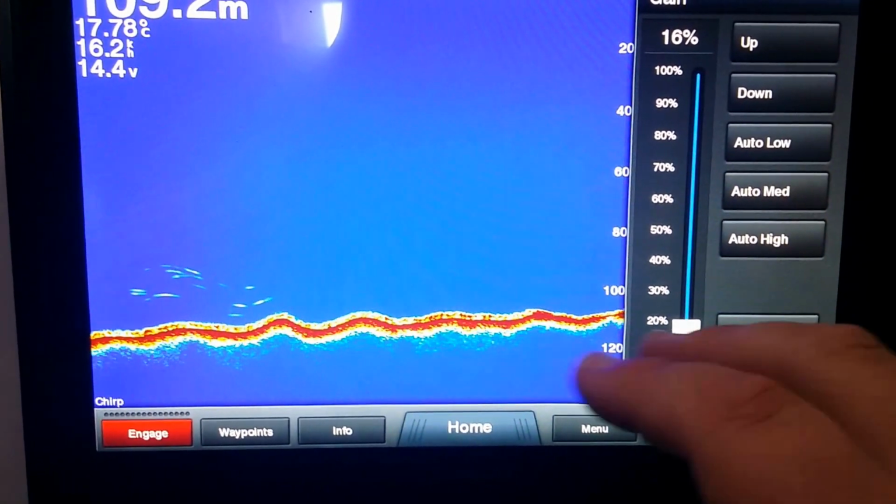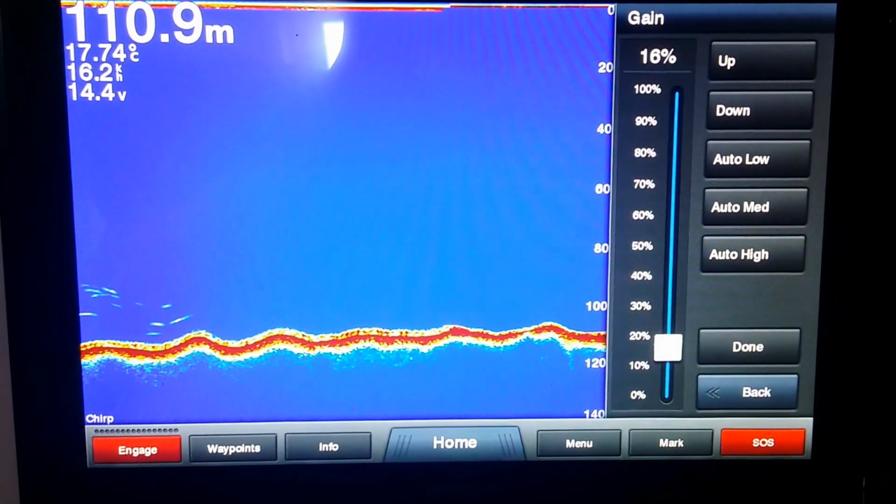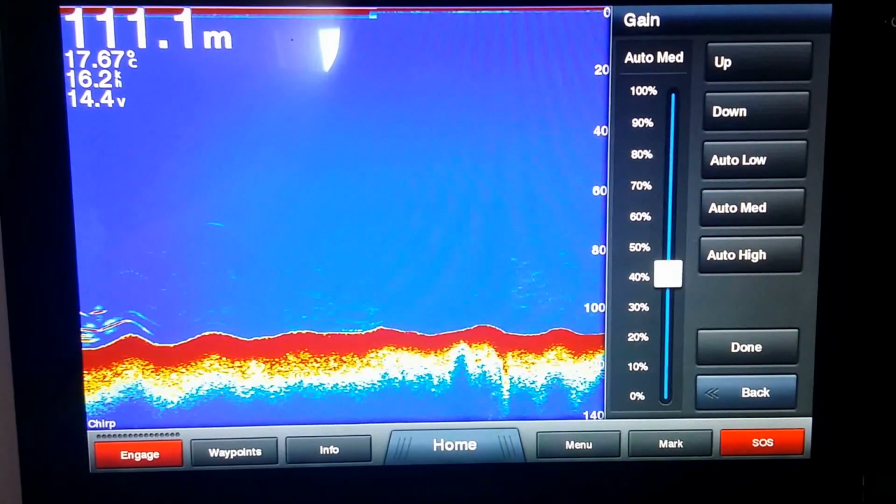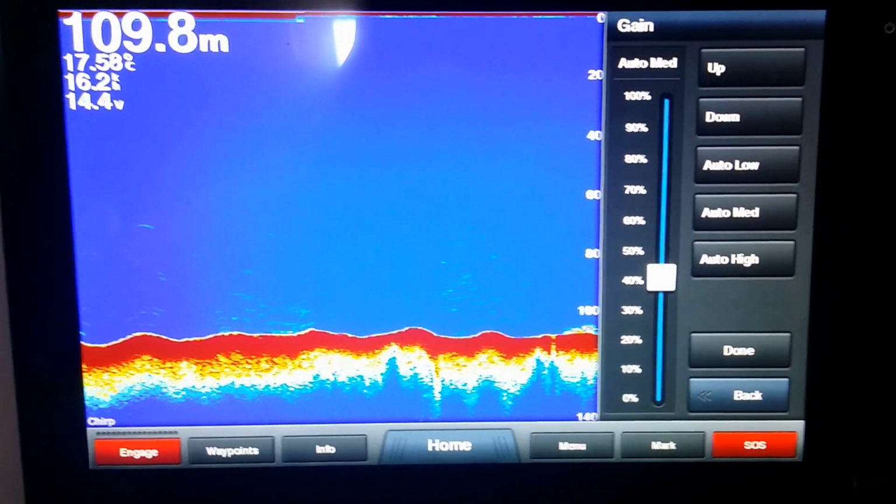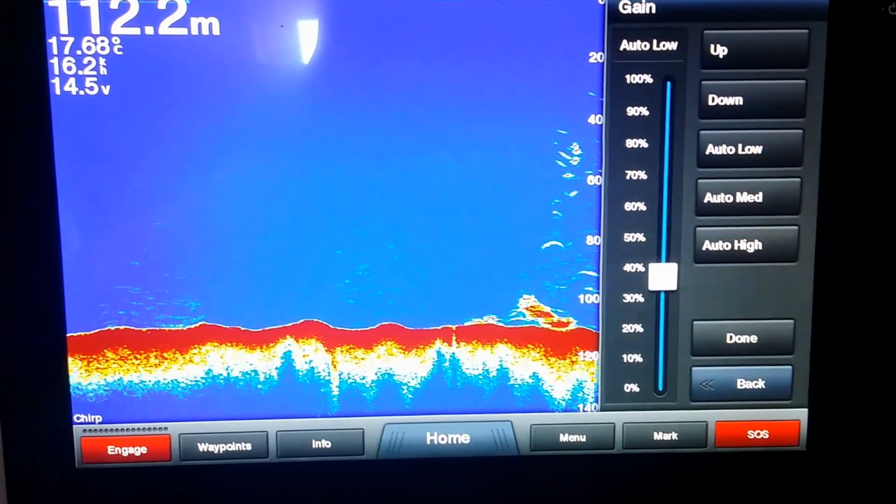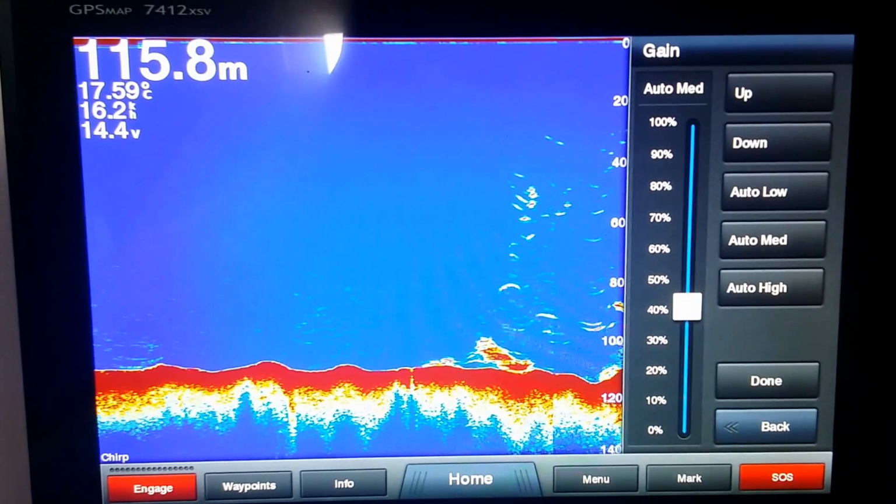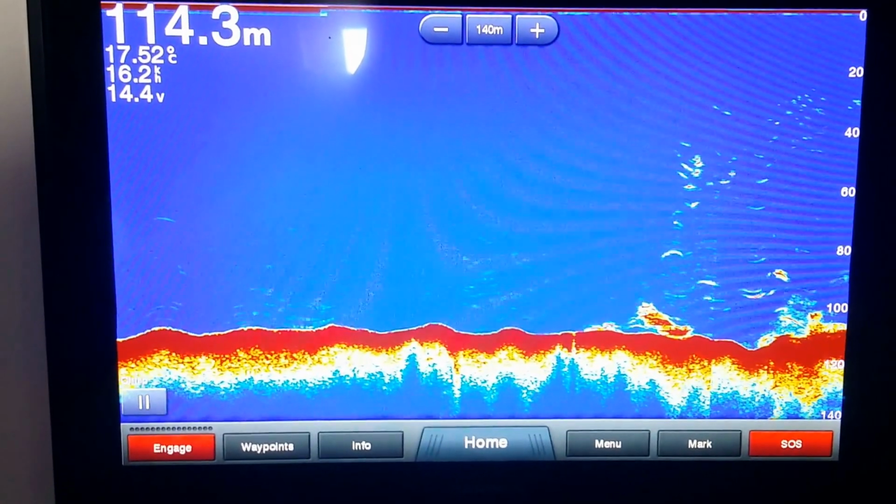The automatics are going to adjust the sensitivity a lot more often than we can as a human, obviously, because it is a computer. Automatic medium is where I suggest a lot of people leave them for that sort of up to 20-meter depth range. You can also bump it up to high if you're in slightly deeper water, and low if you're in slightly cluttered water. But we're going to leave it on medium. So once we've selected our gain, we press done, and we're back to our fishing.